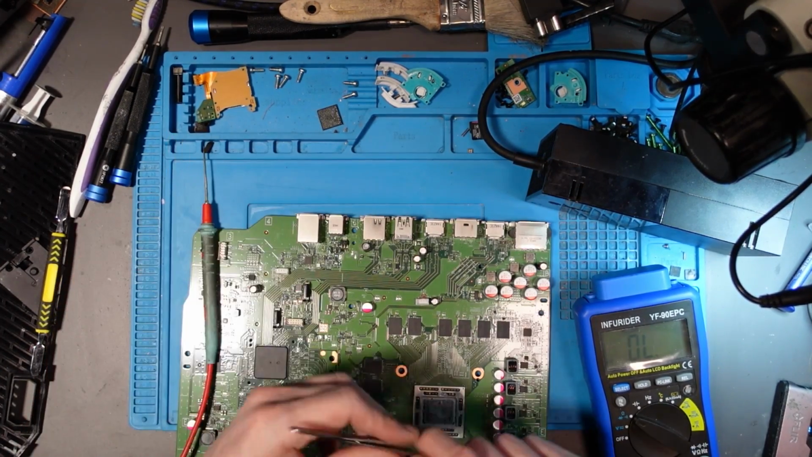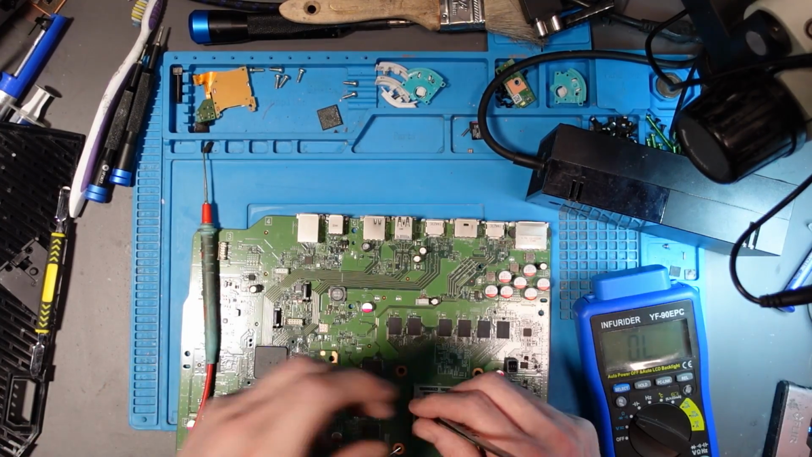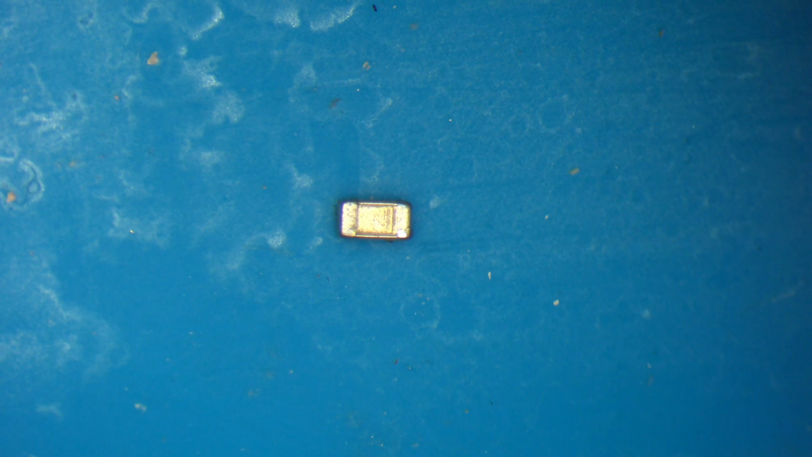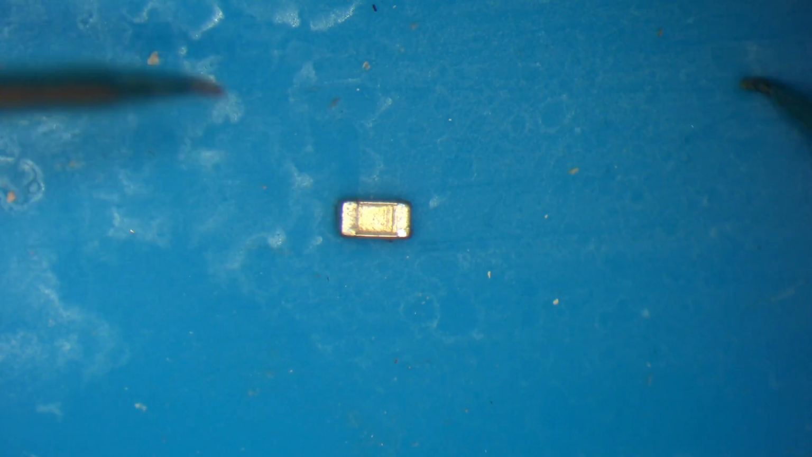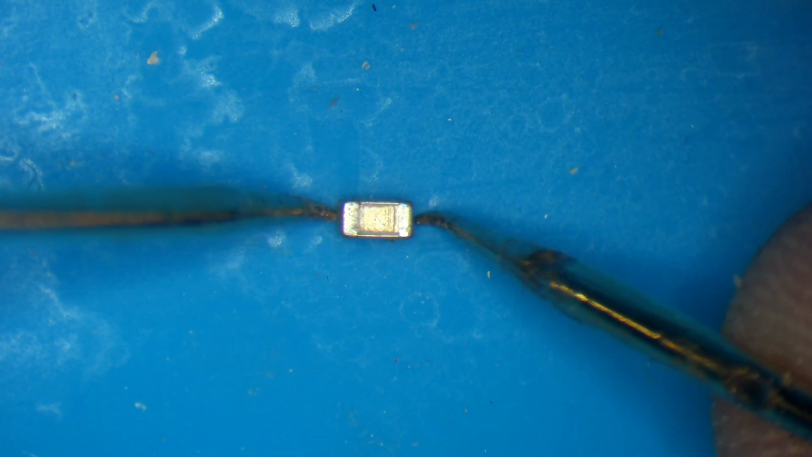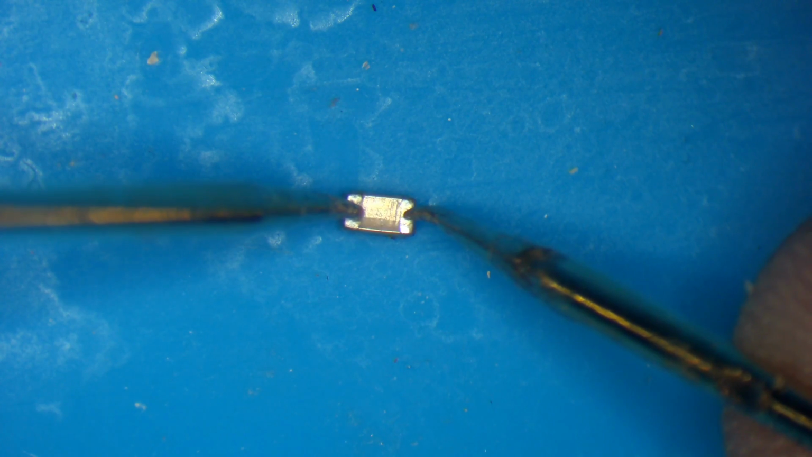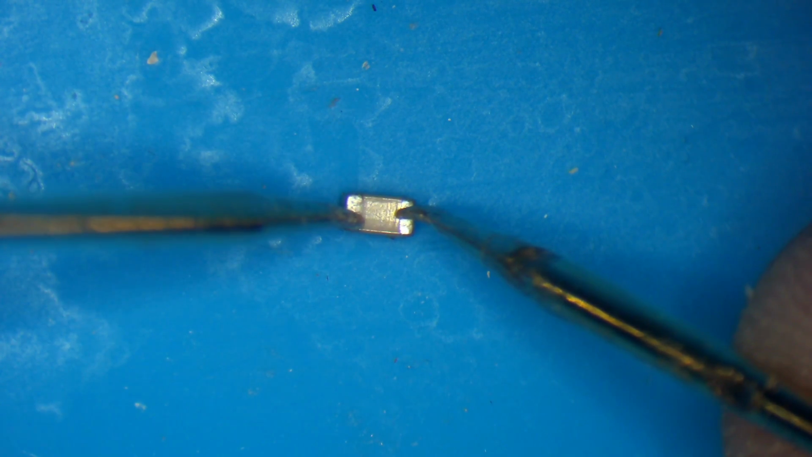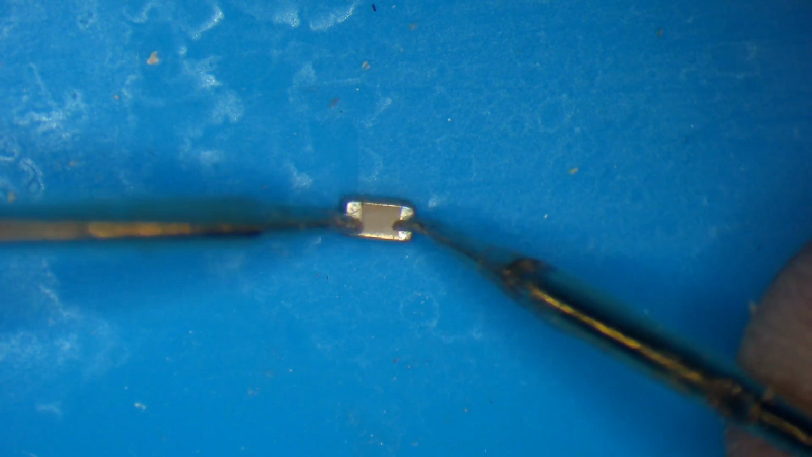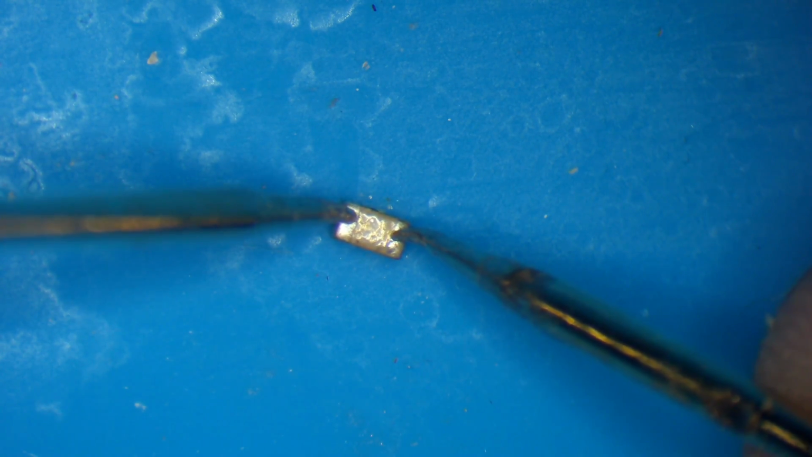And let's grab this cap. And there's the capacitor. Let's just see if that's got continuity from one side to the other, because when a cap goes short, it basically turns into a wire. Can you hear that? That cap is bad. And that is the cause of our short.